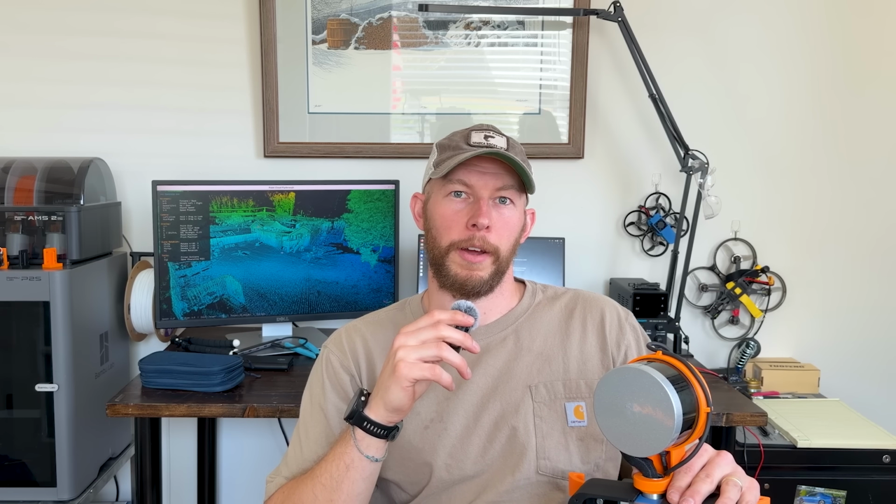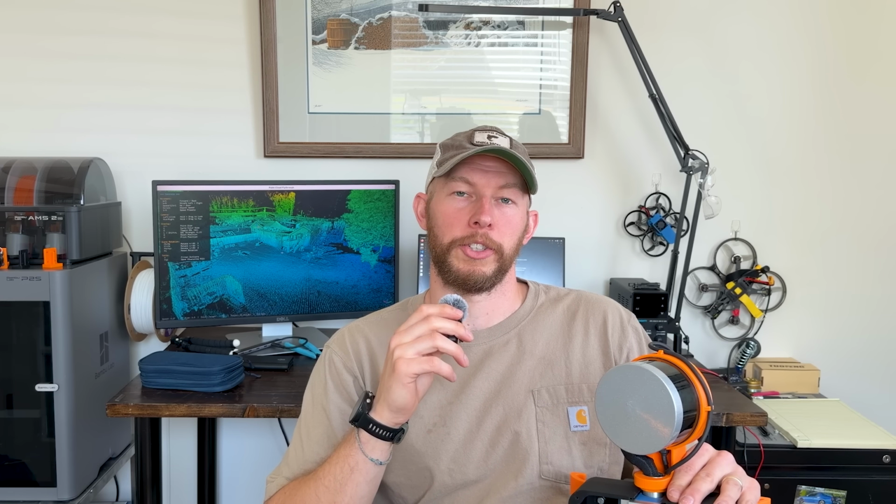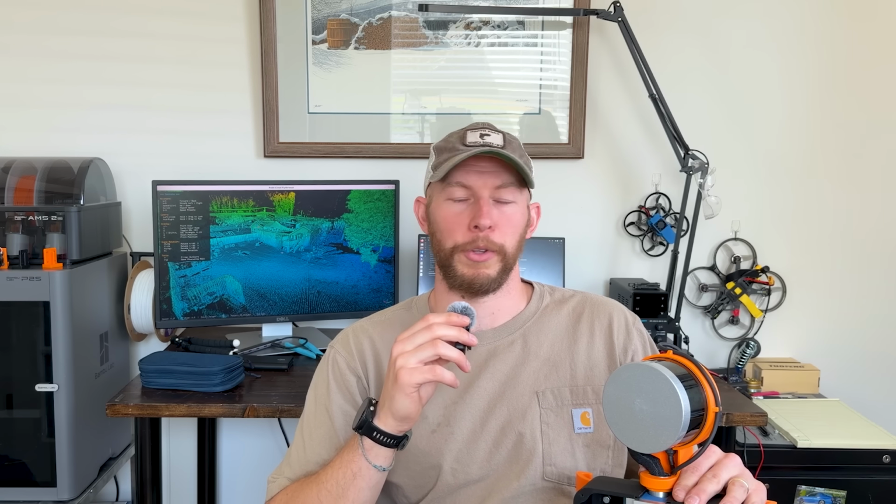I went ahead and shared the GitHub repository for the point cloud deskewing and the motor controller in the description below, so check that out if you're interested. I'm hoping to continue to document more and more of this and have all of the information out online, fully open source, eventually. It's a lot of work to put together.